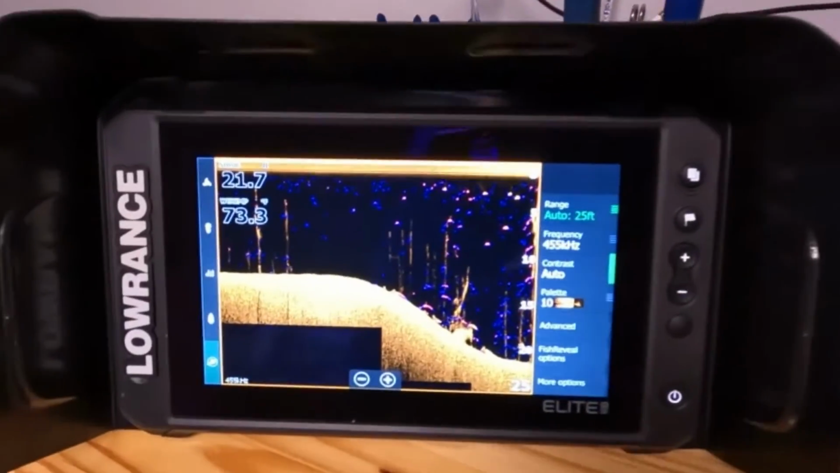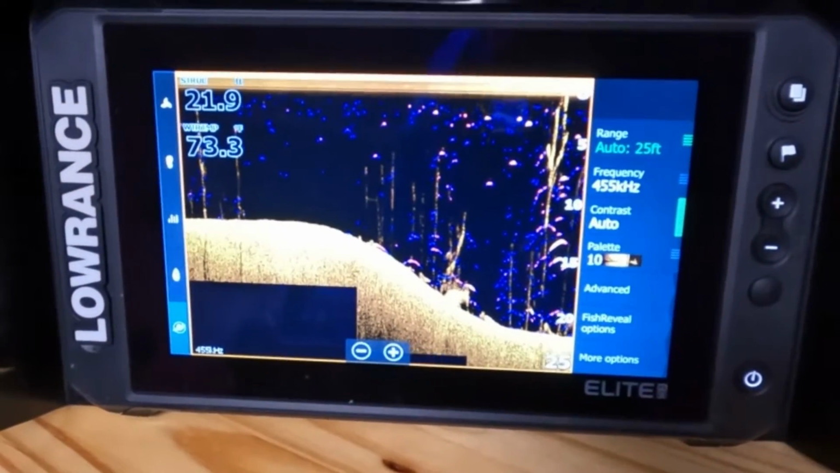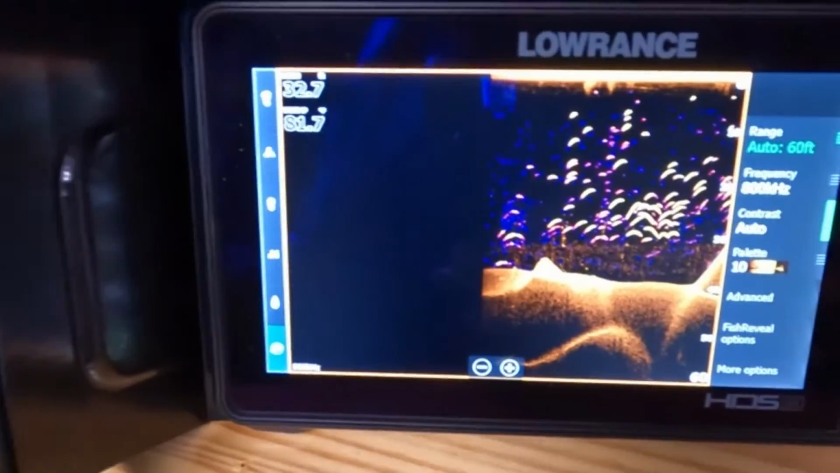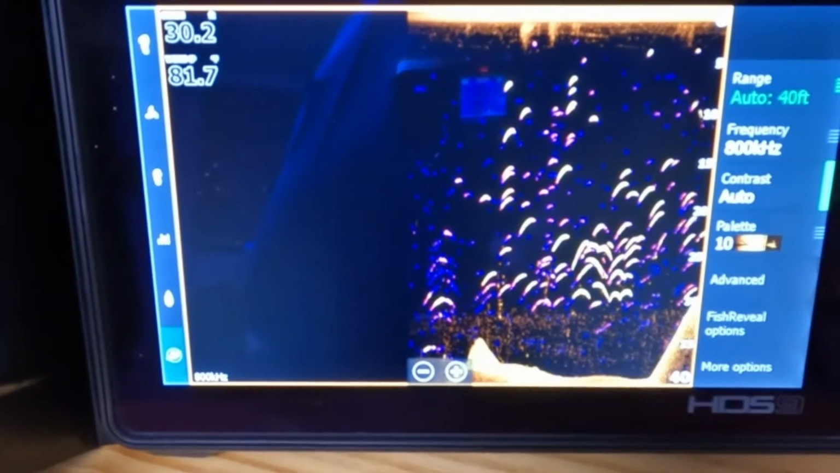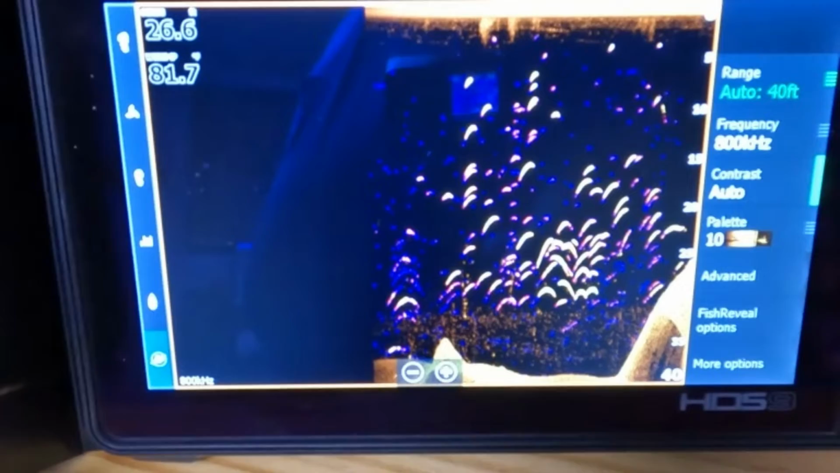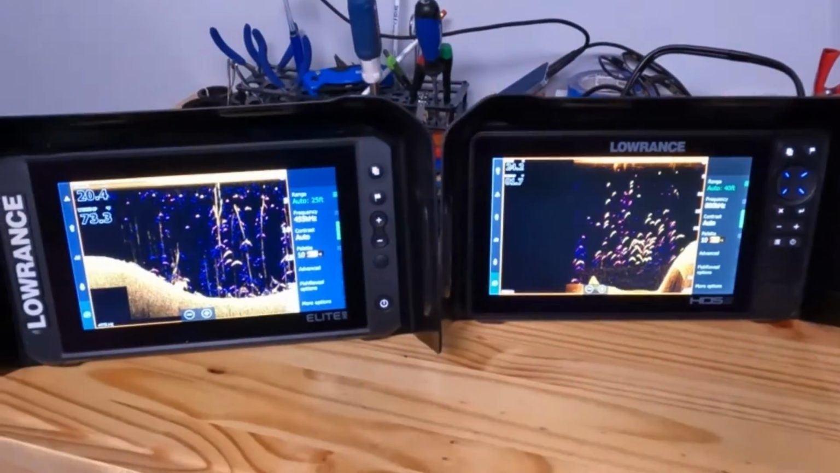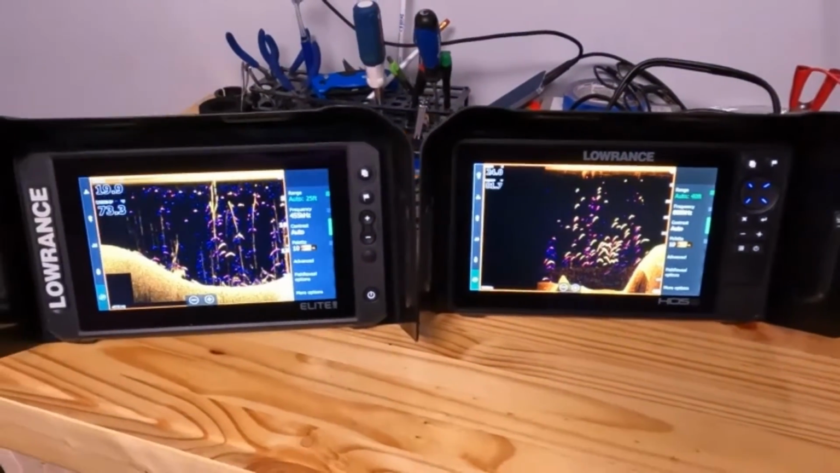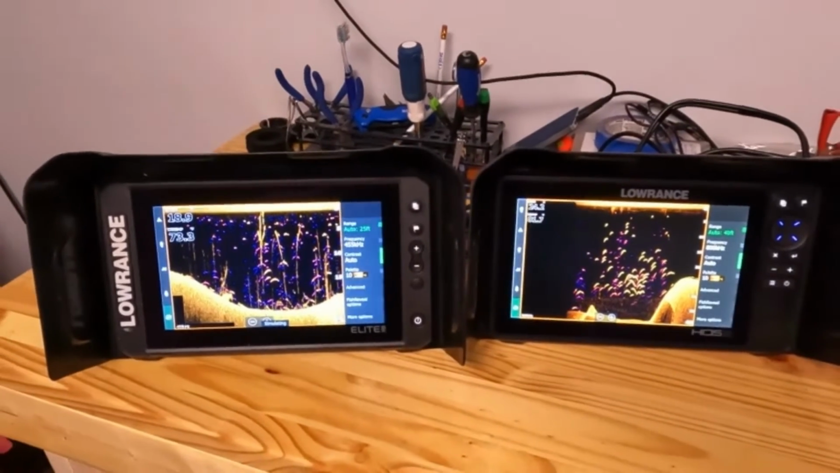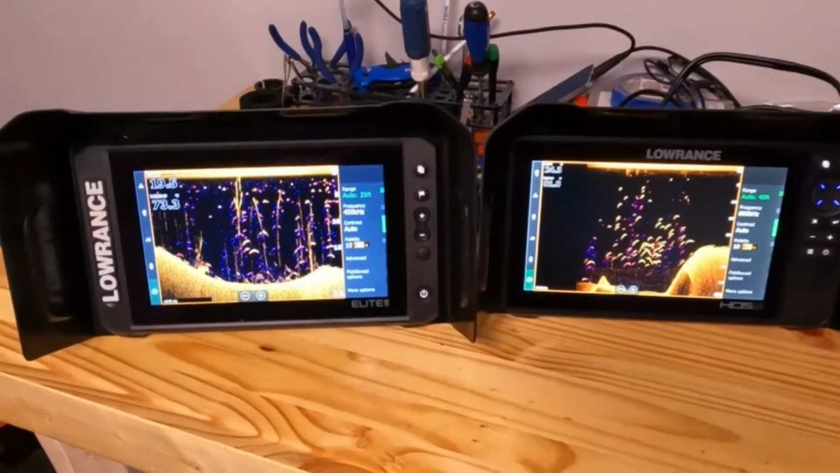So here is the FS unit. And here's the HDS unit. Really, to the naked eye, this one's a little bit crisper, but not by far. Pretty doggone close to what the FS unit's doing.